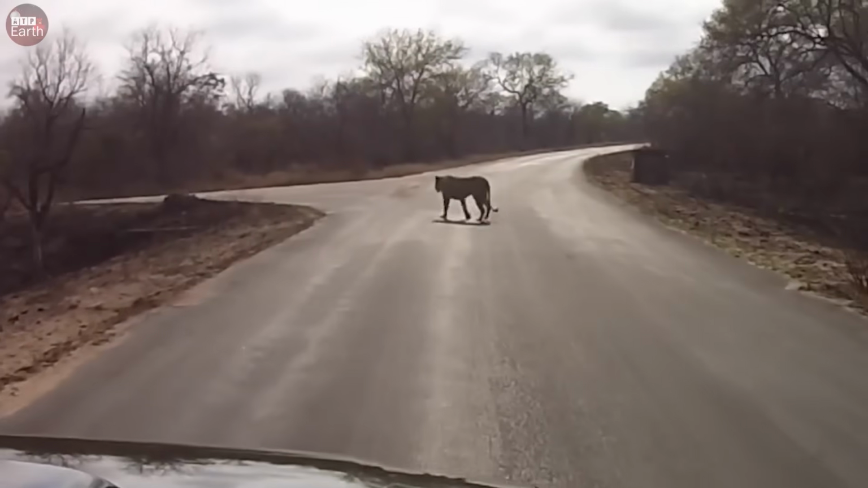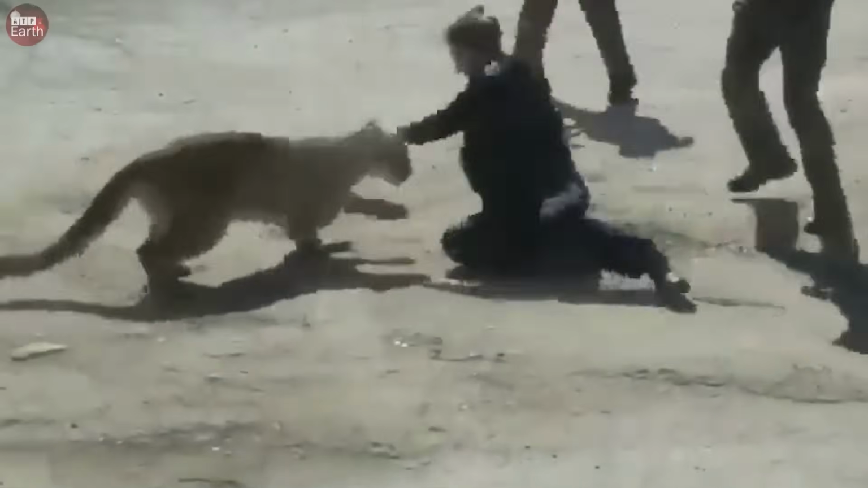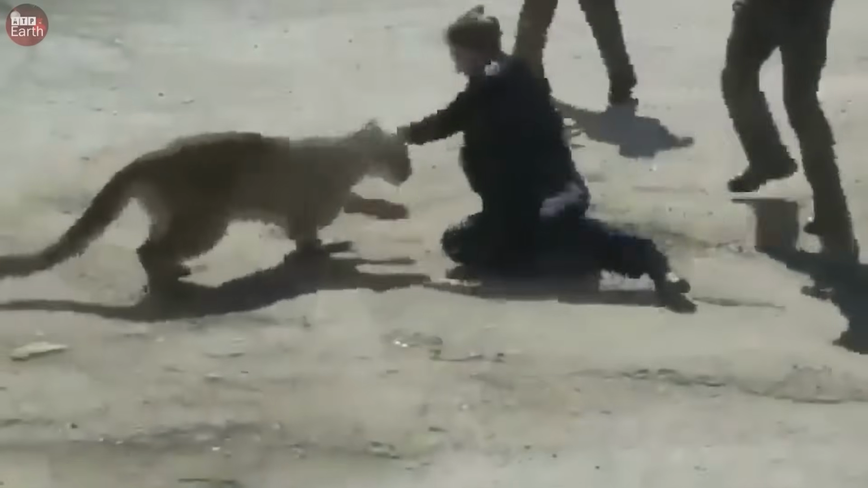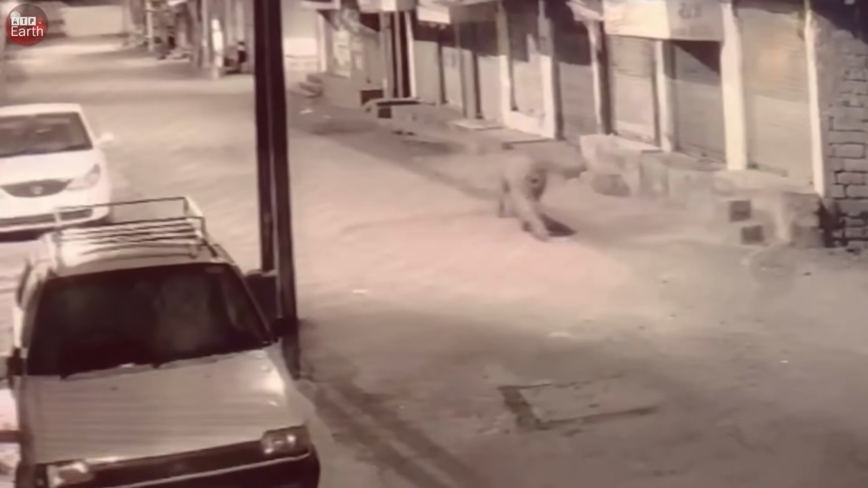Yesterday, in a remote area of Larimer, Tom and his group of friends were preparing for a deer hunt. Suddenly, a scream tore through the peaceful atmosphere. A police team was patrolling the streets when a lioness charged at them. With incredible speed, it knocked the female police officer to the ground, its sharp claws just inches from her neck.